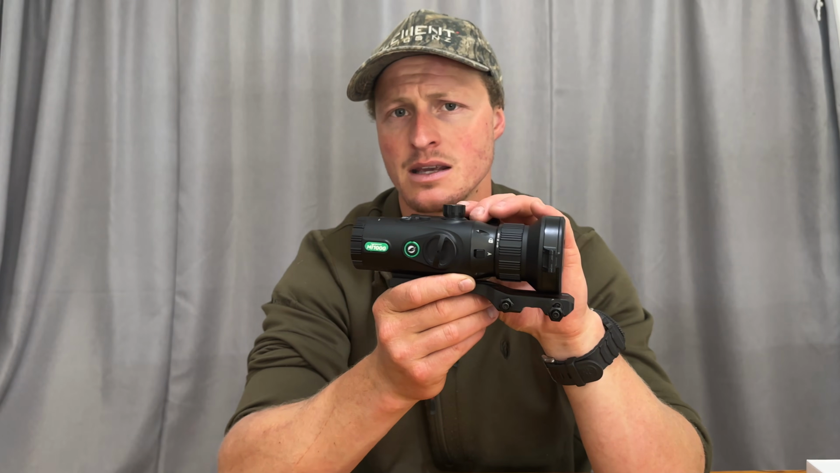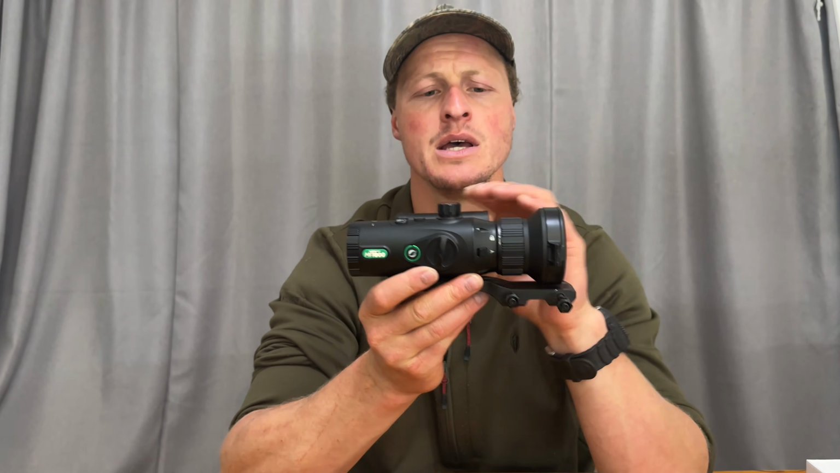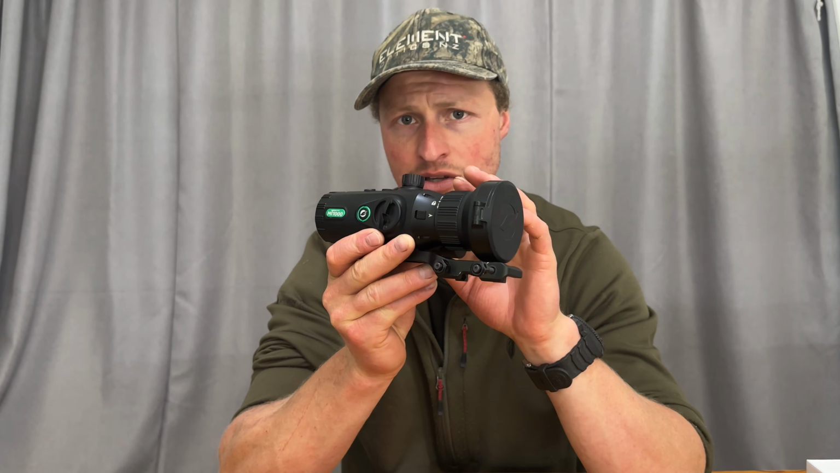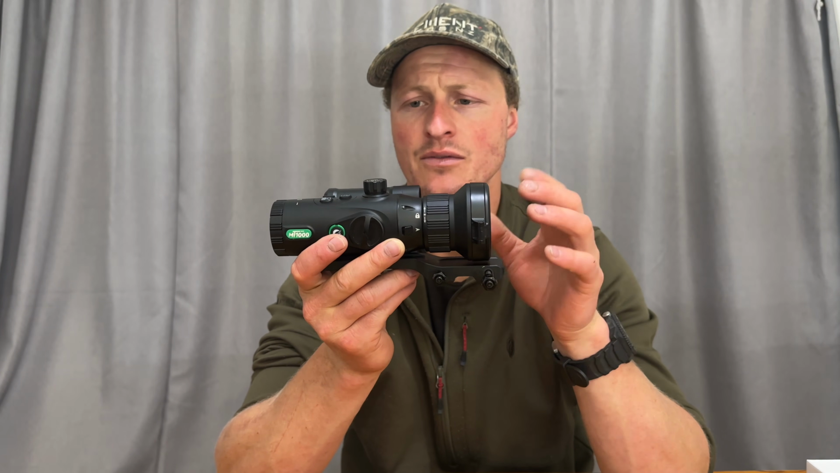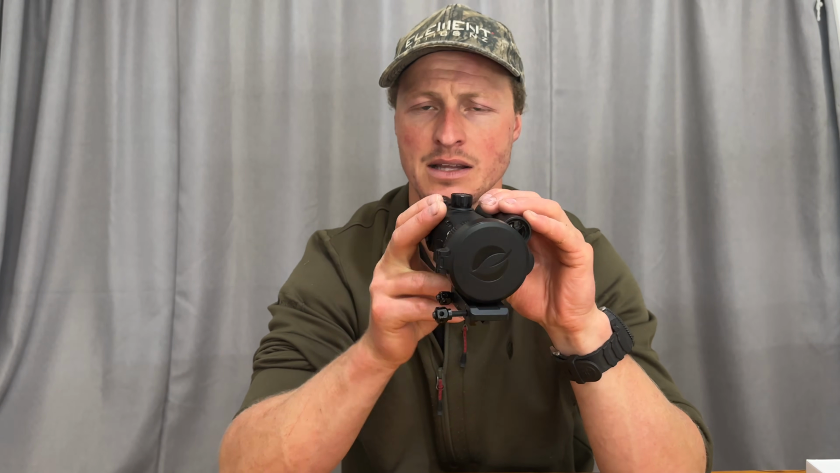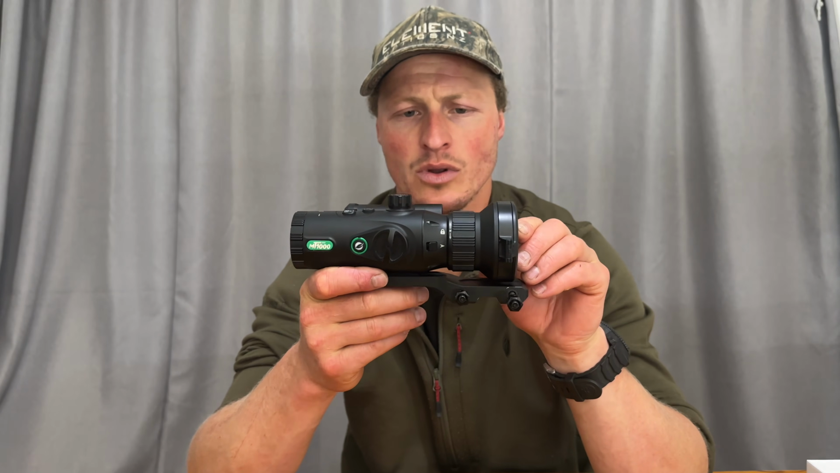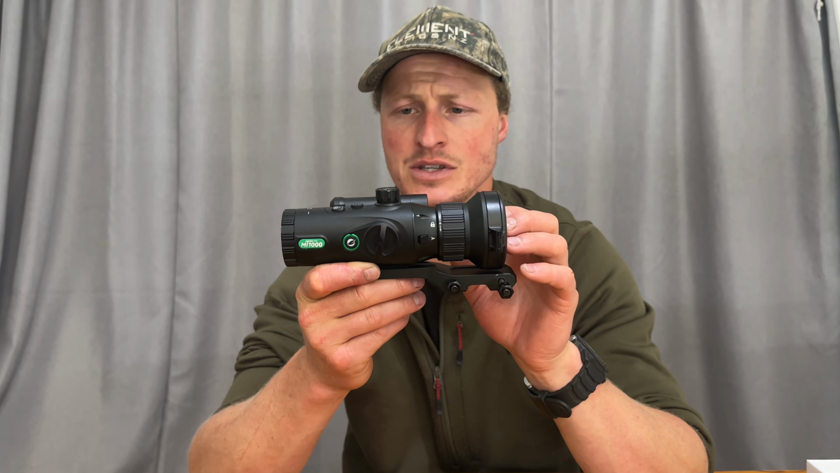The reticles in here, you have a selection of different reticles, and it's nice to see proper reticles with actual measurements on them. And this makes it very fast if you are shooting at a mob of animals, if you have multiple targets, it means that you can go between these very easily and not have to wait to range them. You can simply use holdover accurately with a reticle like that with actual measurements. So I do like that, and I did use that feature a lot.